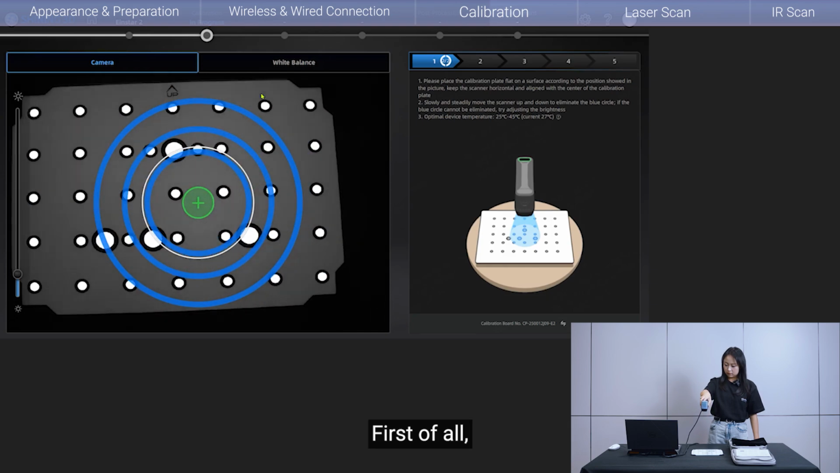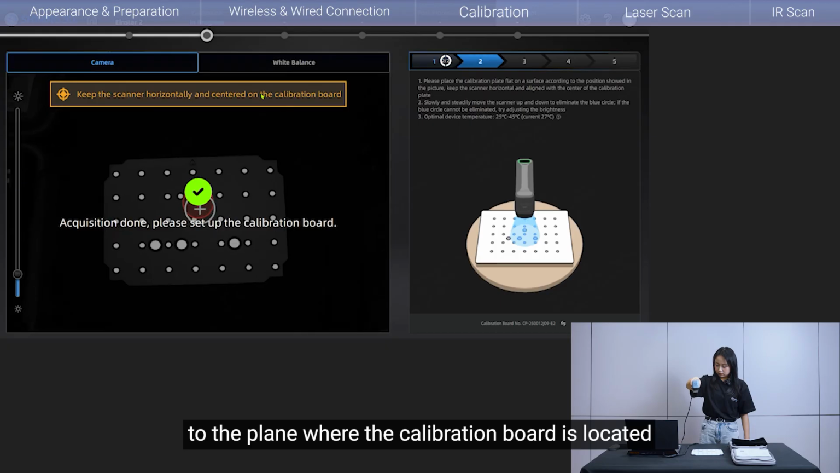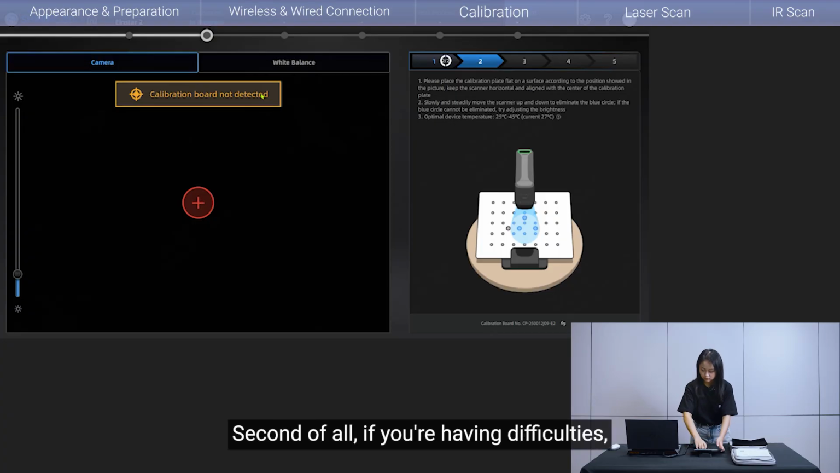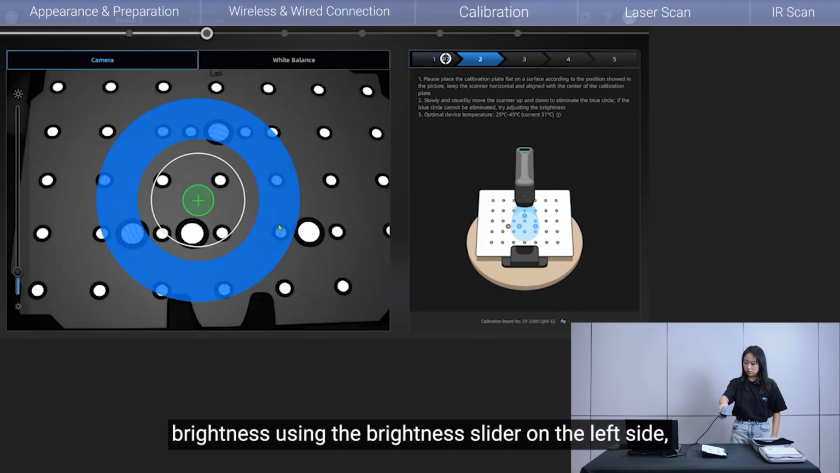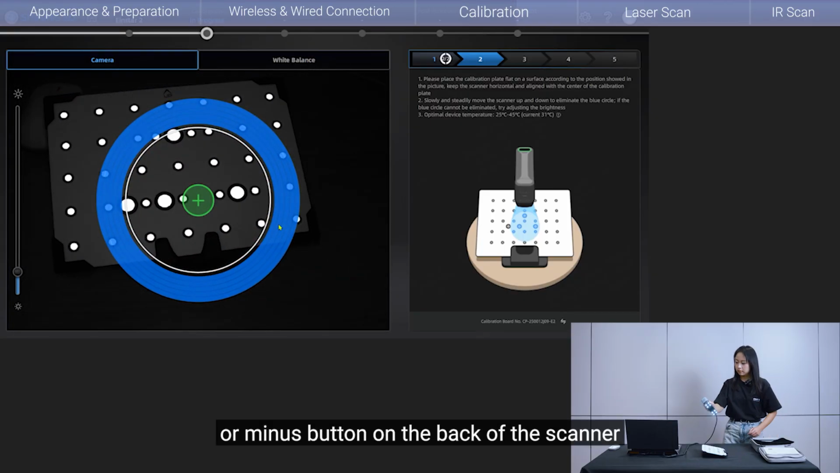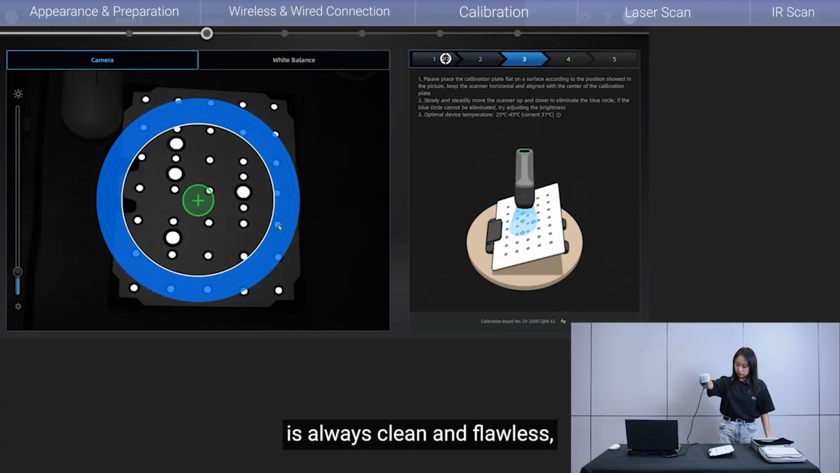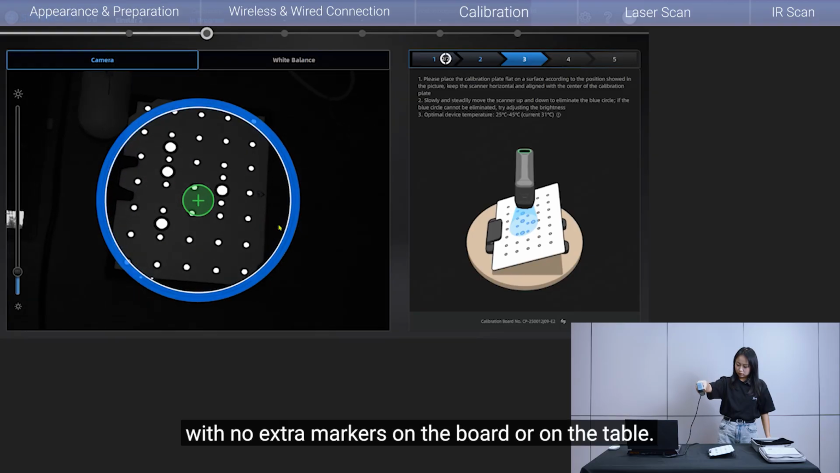to. First of all, the scanner should remain parallel to the plane where the calibration board is located, and ensure stability during movement, and do not operate too quickly. Second of all, if you're having difficulties, try adjusting the camera brightness using the brightness slider on the left side, or simply press the plus or minus button on the back of the scanner to adjust the brightness. Lastly, make sure your calibration board is always clean and flawless, well preserved,